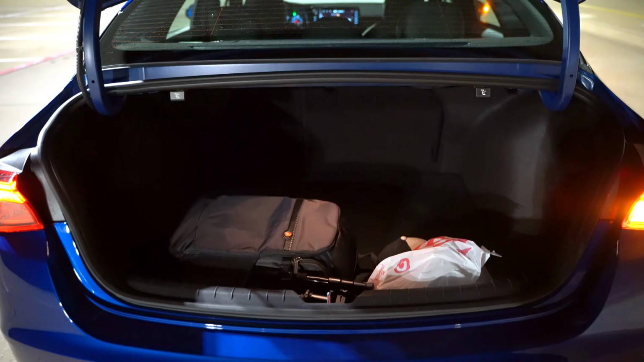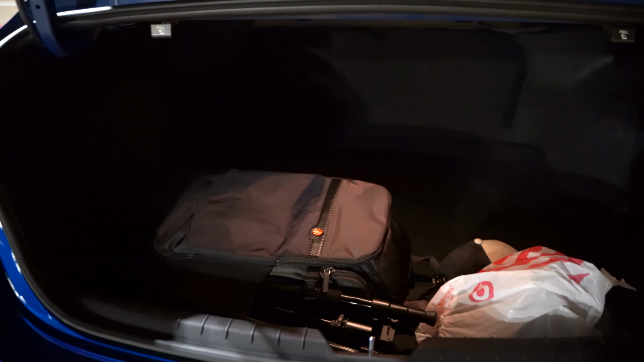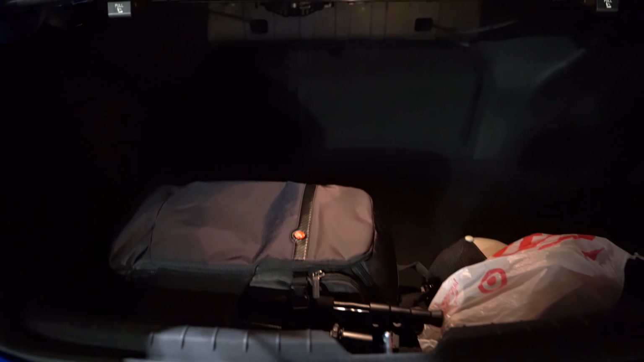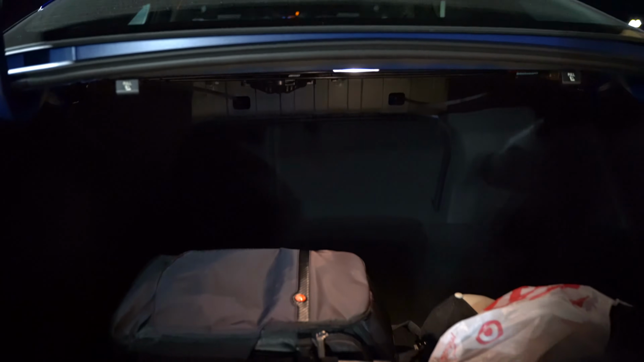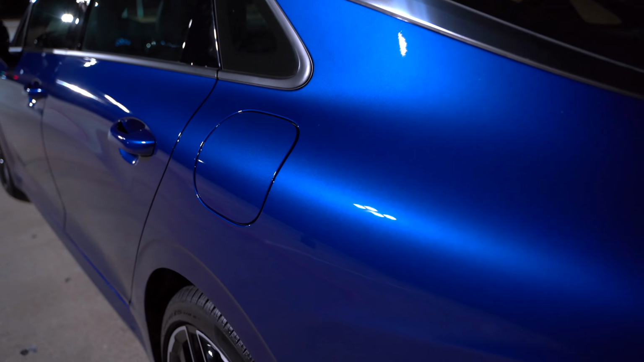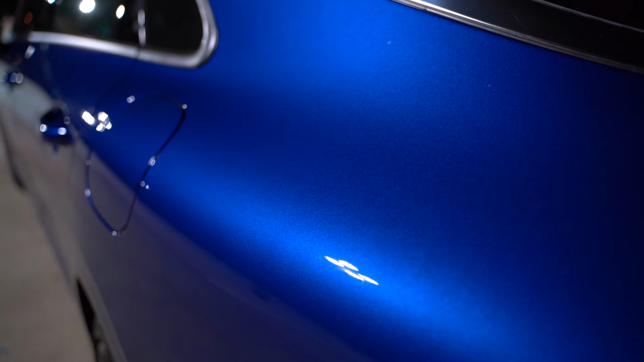And then in the cargo area, you can't really expect that much with a mainstream sedan, but there is a light, as you can see, shining down right there. There's no side lights or anything like that, but there is a little incandescent light right up above, so not too bad. And as I always like to give you a look, just look at this blue sapphire paint. It definitely has some flake in it too.